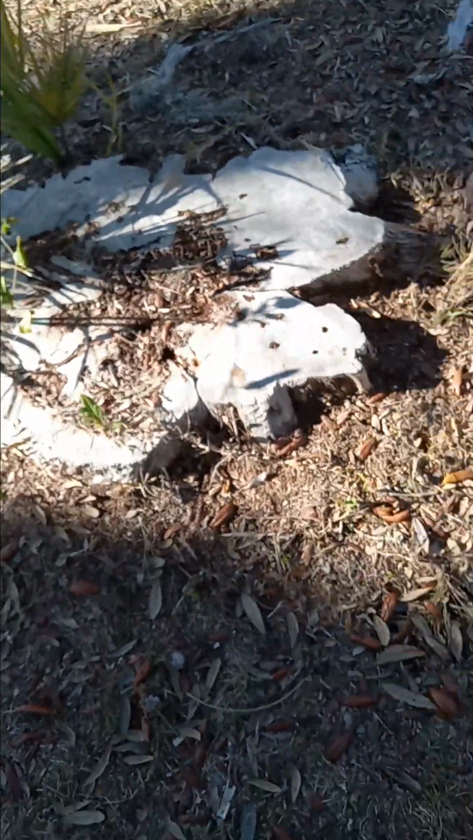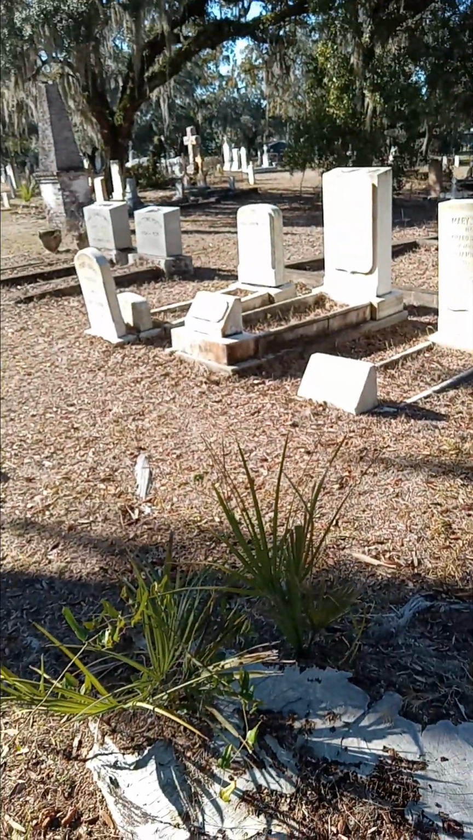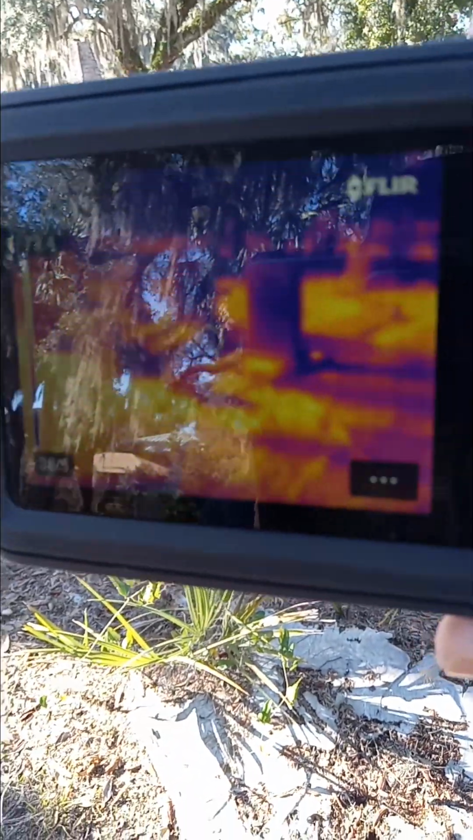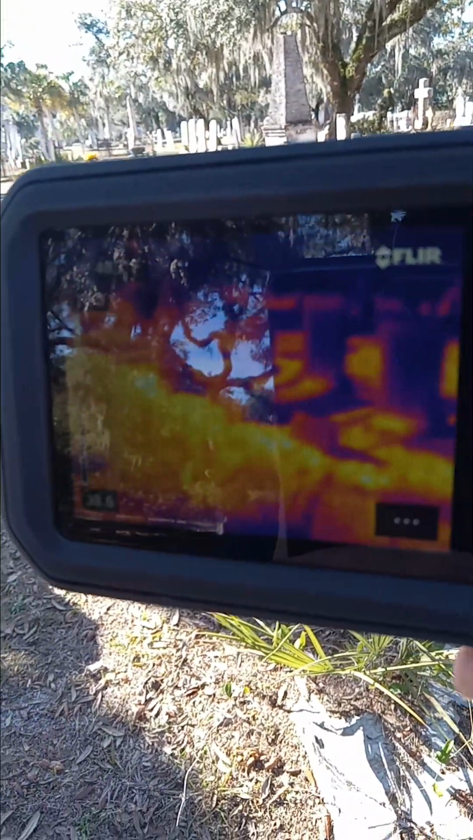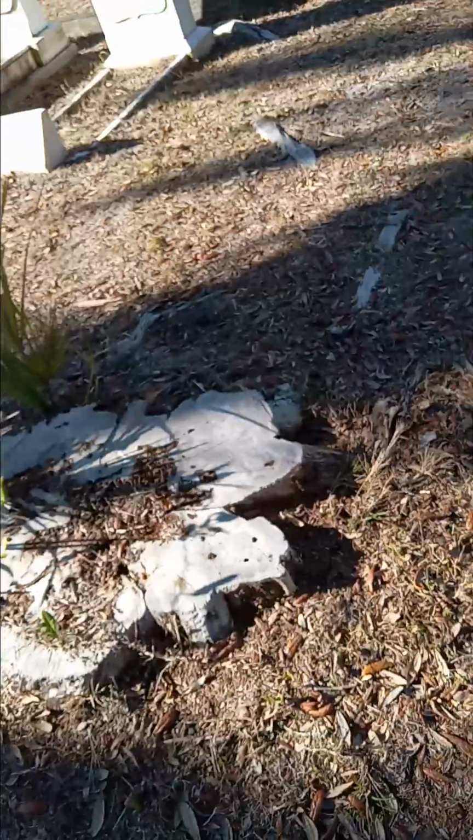Tree was cut down here. You can see that. Tombstones are colder than the ground. All right.